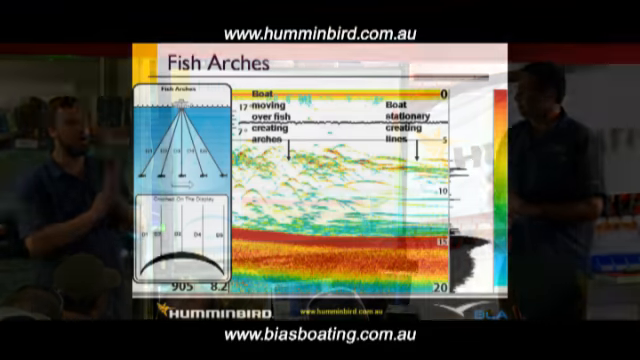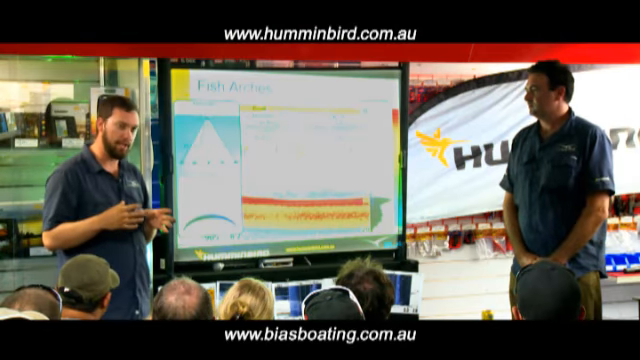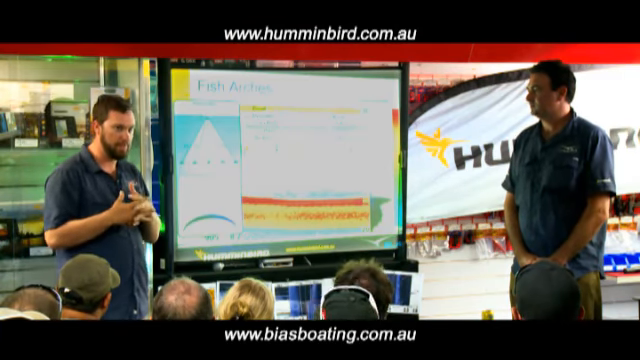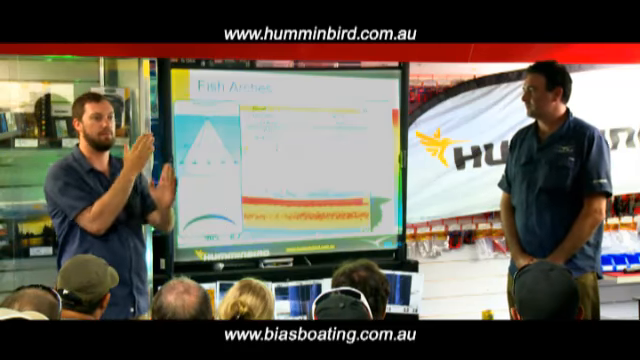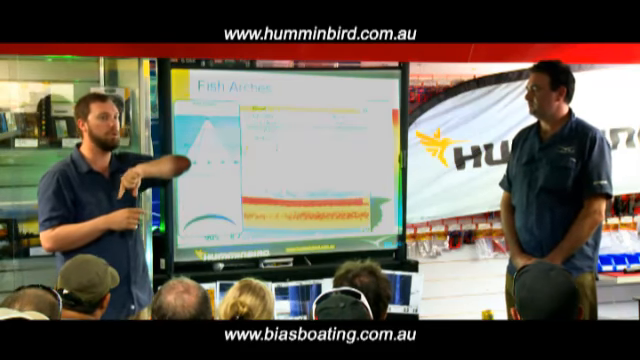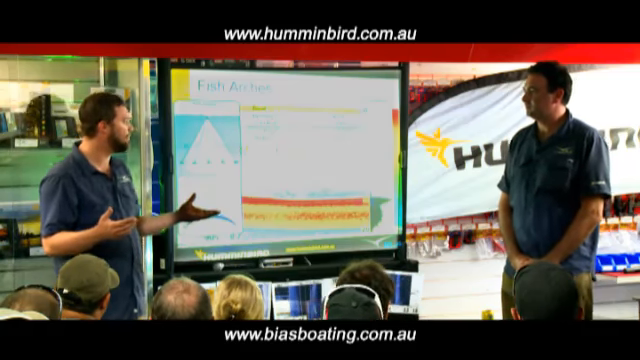Fish arches are a really interesting topic, I guess. You go and have a look at some units on display and you'll see those big traditional boomerangs. Realistically, out on the water, to replicate that can be quite difficult. You've got to have a fish that's sitting stationary. You have to be moving at a relatively slow speed, and you need to get that fish to go straight through the guts of that beam, right in the middle of it, to build that full arch shape. Realistically, that's pretty hard to achieve.